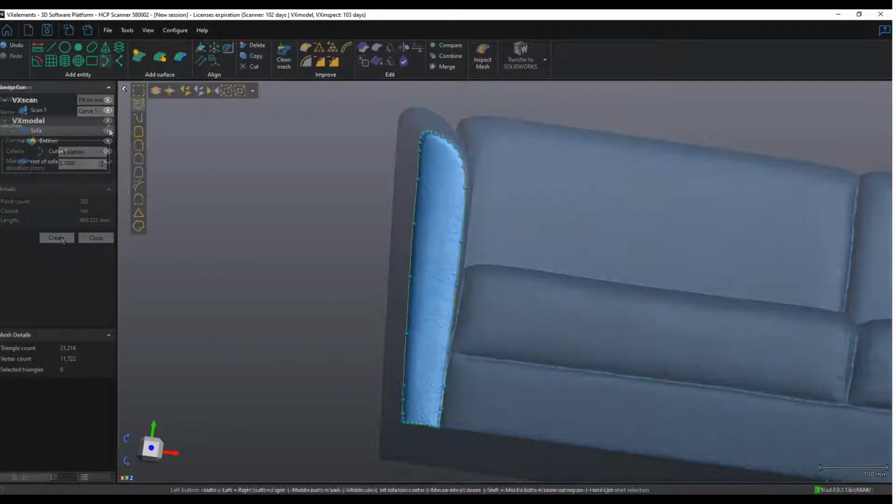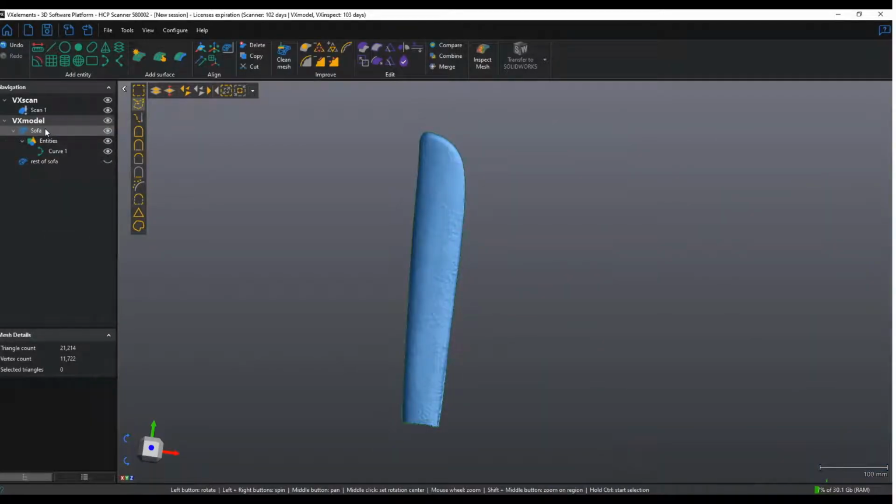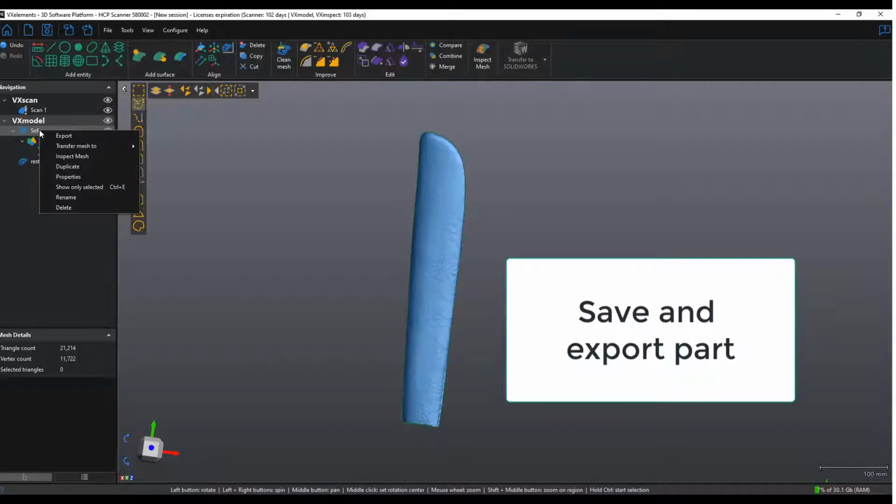Once the pattern pieces have been created and extracted, we'll have a single piece. In this case, we're only going to do a single piece because we want to get through and show you the process very quickly. Now we save and export the part.